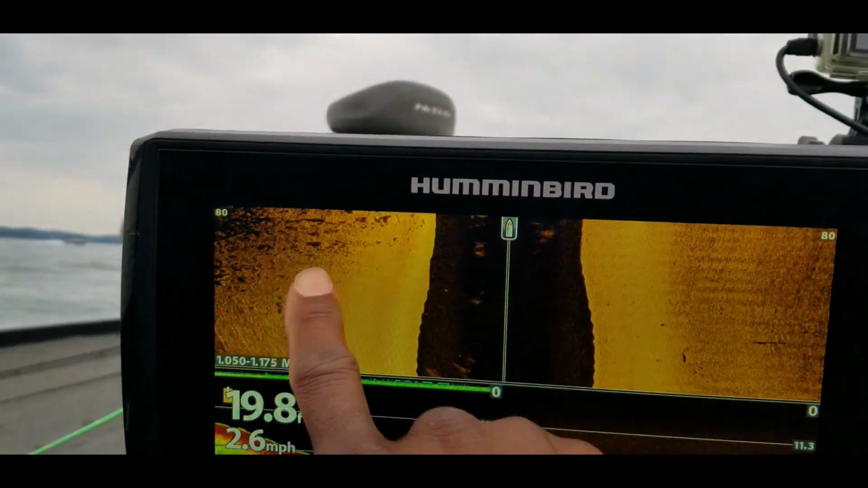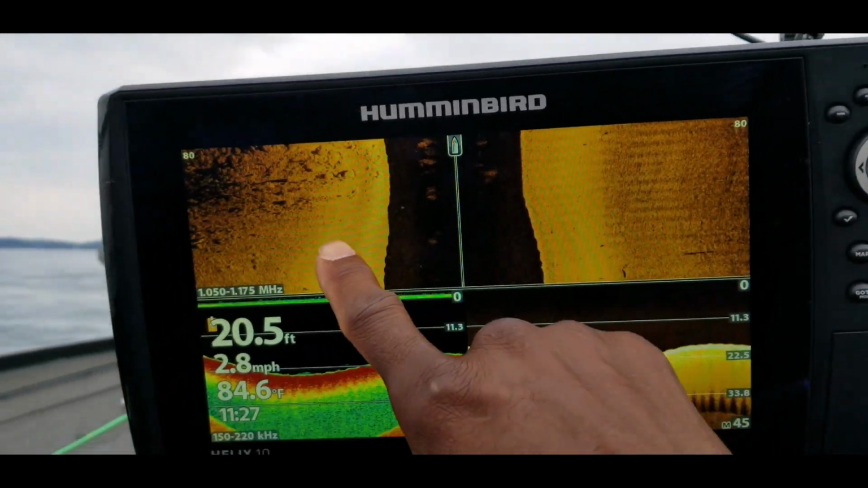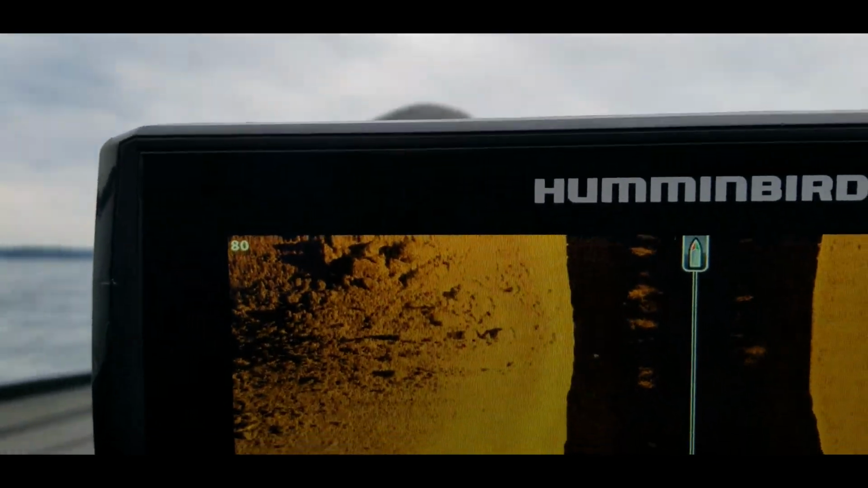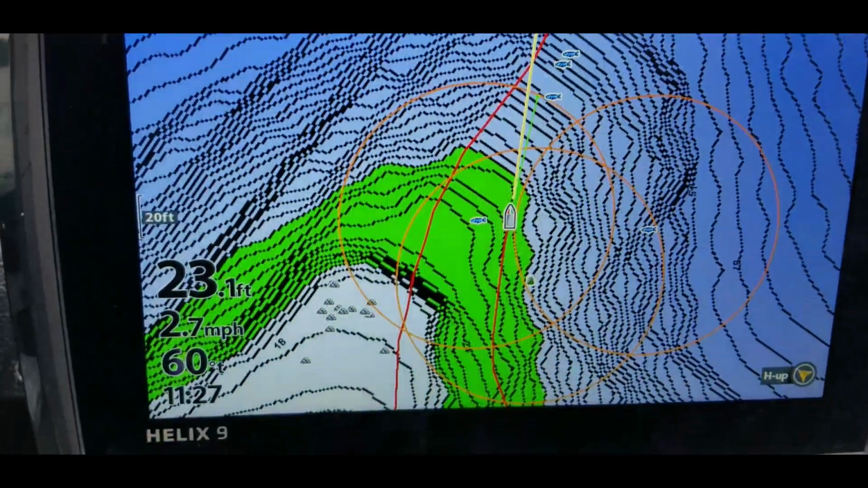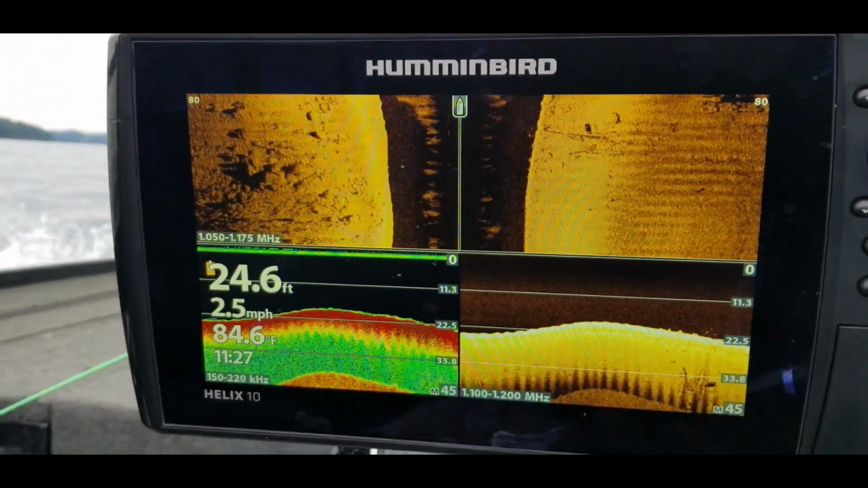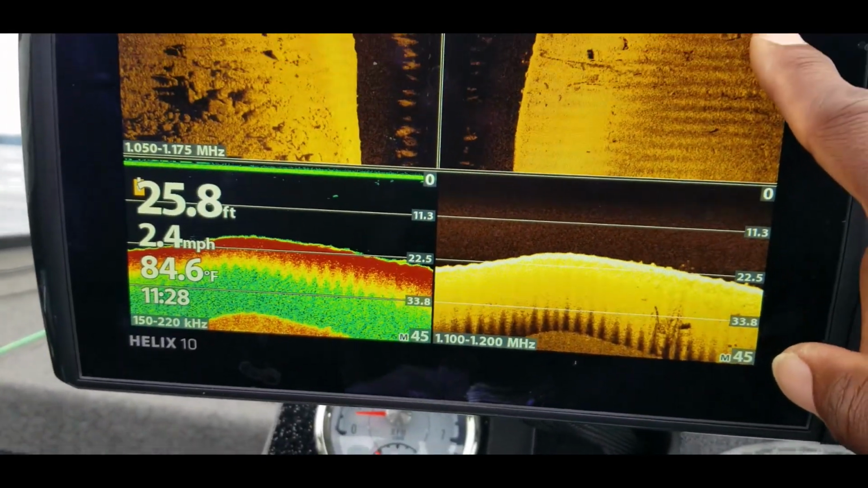And I have my side scan going out on 80 feet on each side. And as you can see, there are those rocks again. Get a real nice picture, nice clarity on those rocks. And I missed it. I did not go over that cover that I had marked, but just wanted to show you guys this right here so it can help you out when you're out on the water. All right, so check that out.